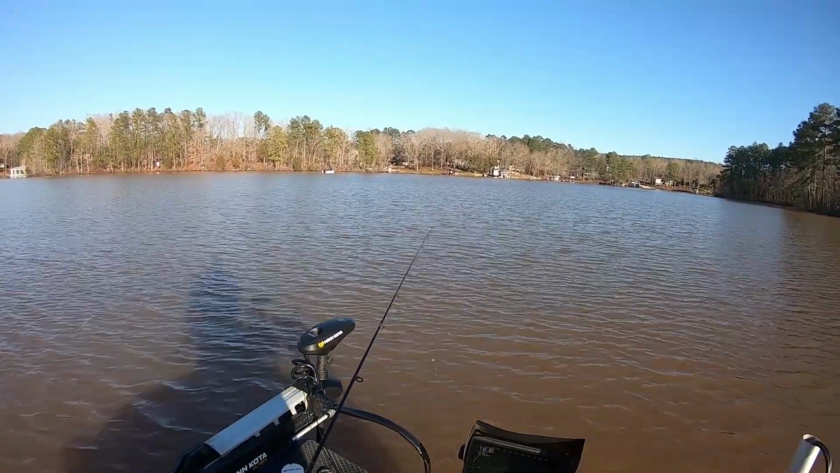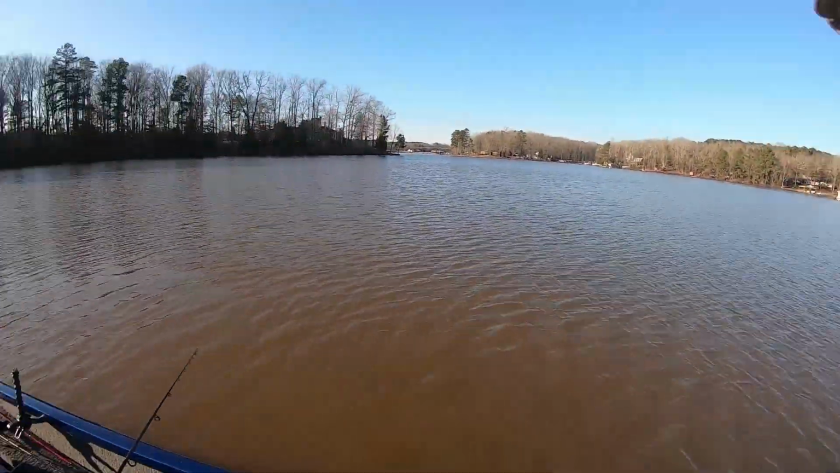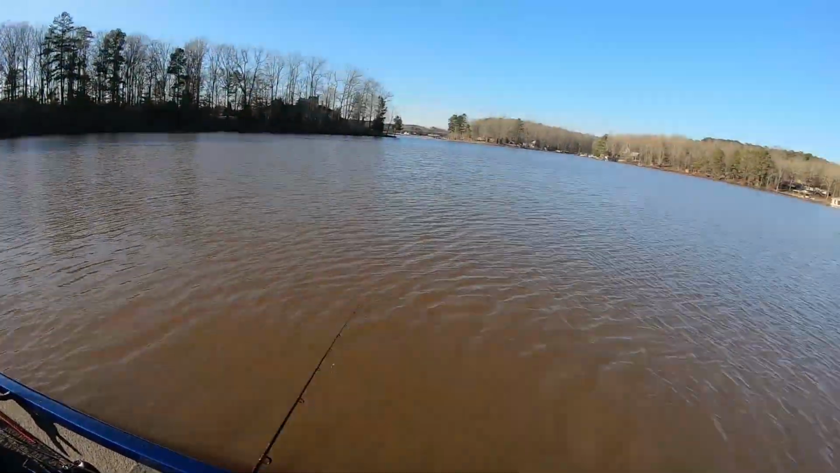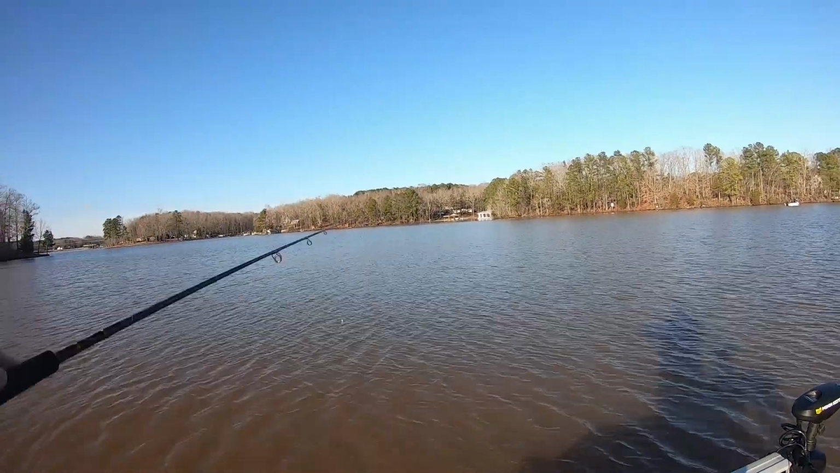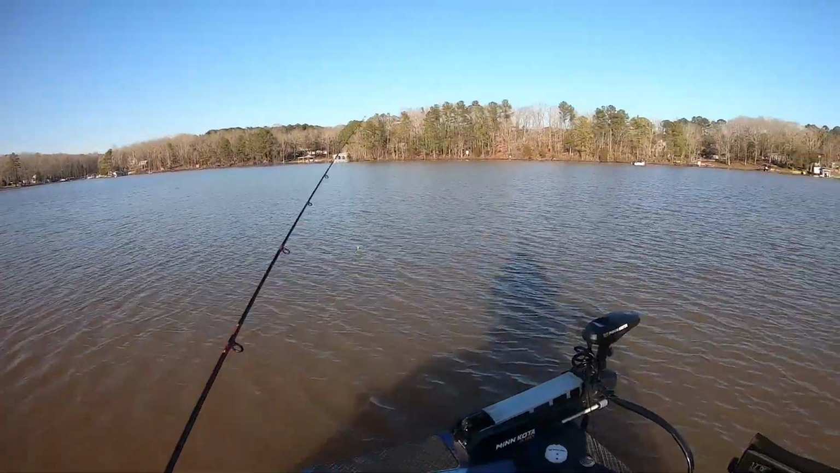When this weather breaks, and we get a couple days of warm weather, they're gonna move up on these. There's some trees in the water here, some docks, and they're gonna spawn. And back in there, a lot of docks. That's a good spawning cove because it's real shallow back in there. And they're gonna spawn out.